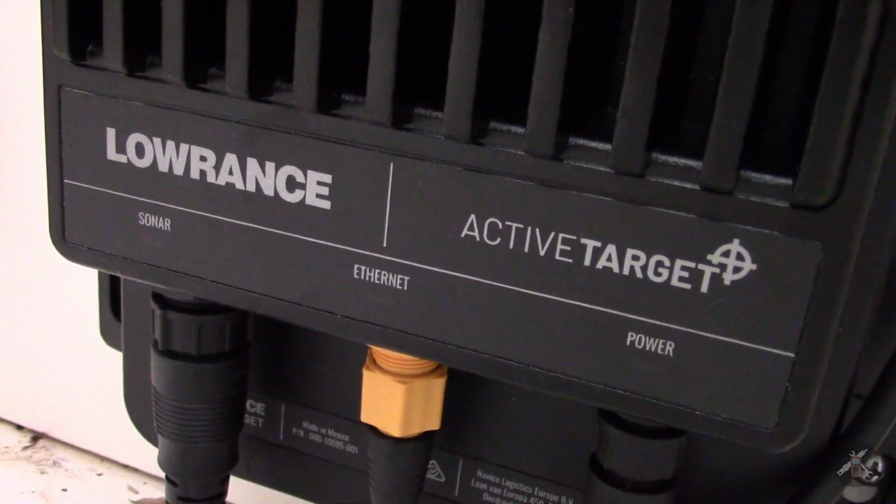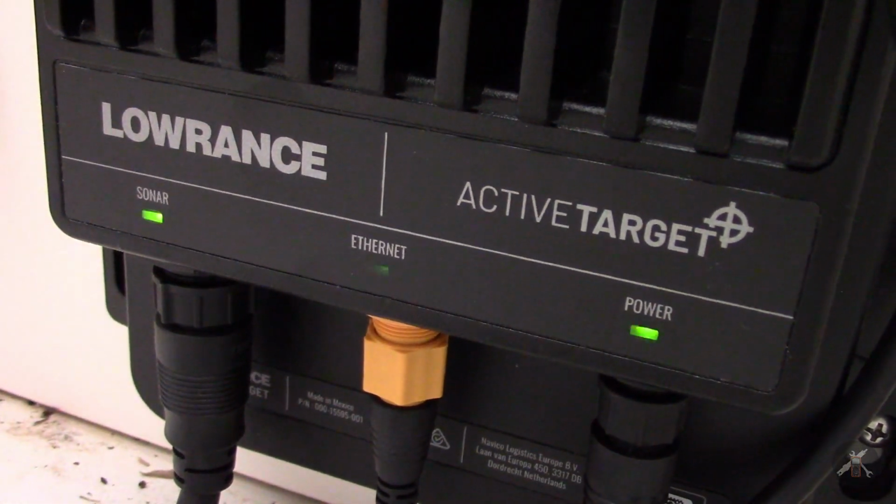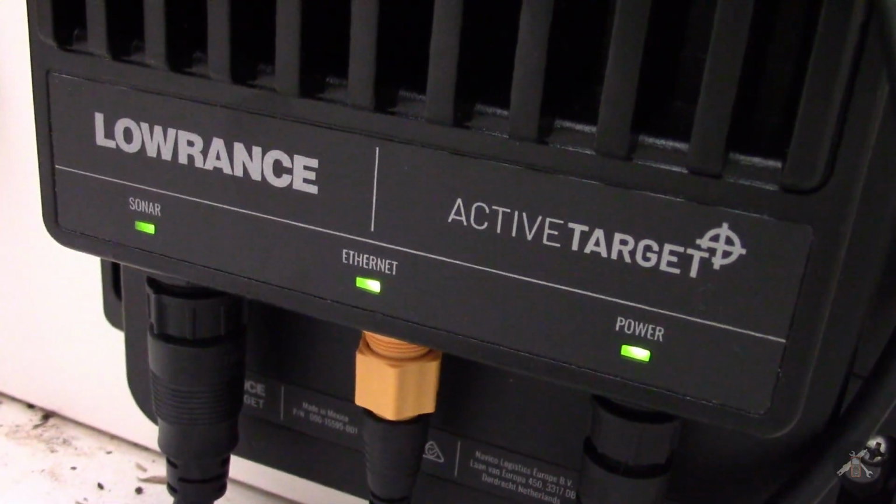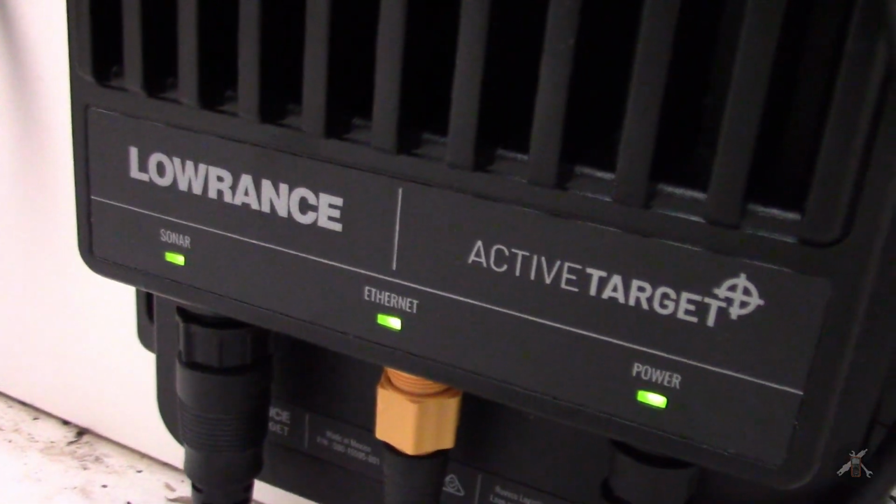Power on at the master switch, but not the yellow. I'll hit my turn on lead here. Shazam, we get 3 lights that light up. Indicates that that should be working. If I turn the switch back off, what do I get?